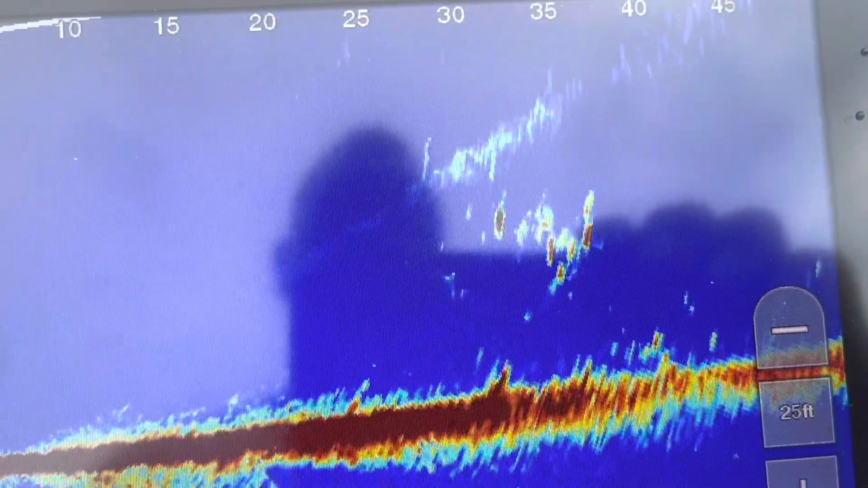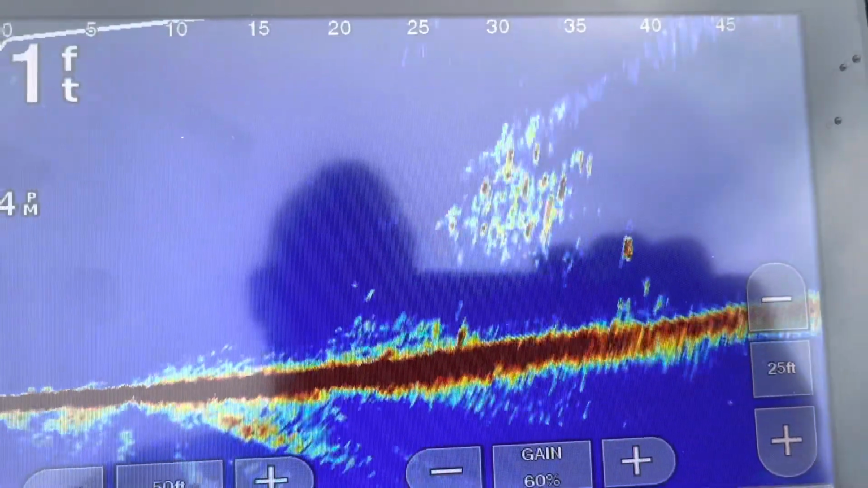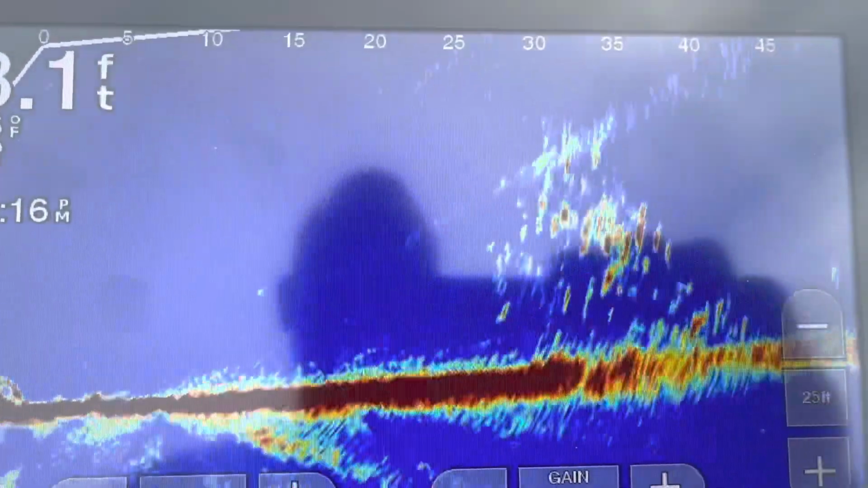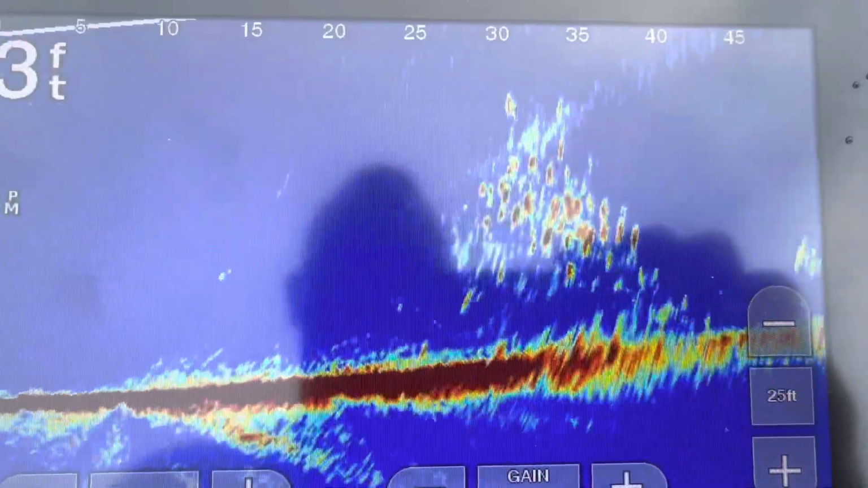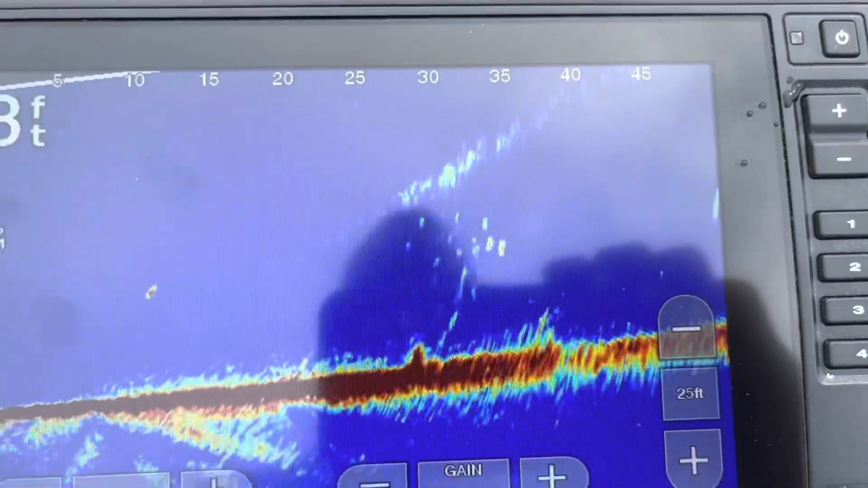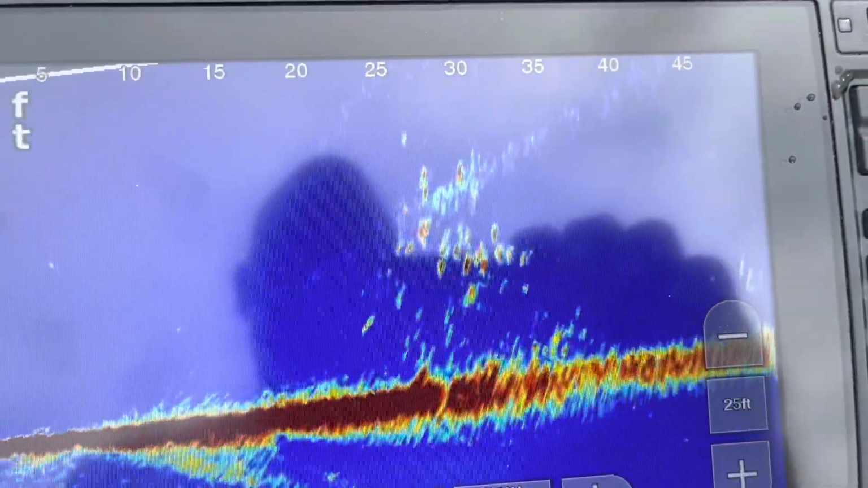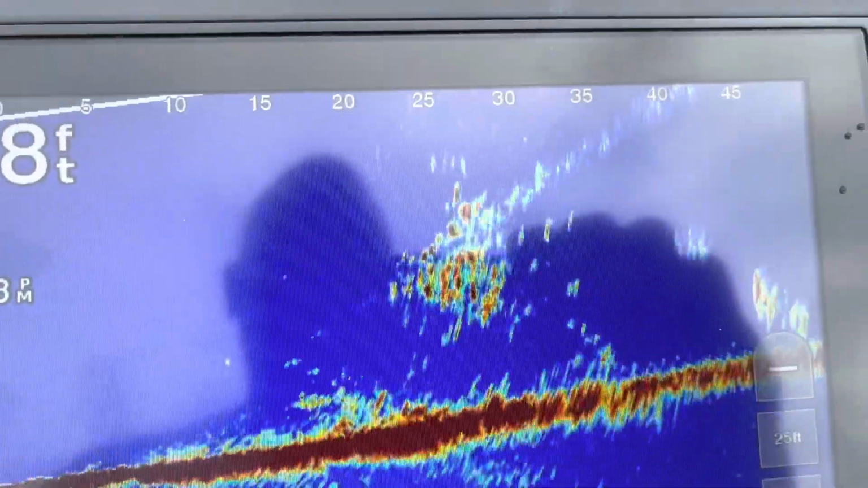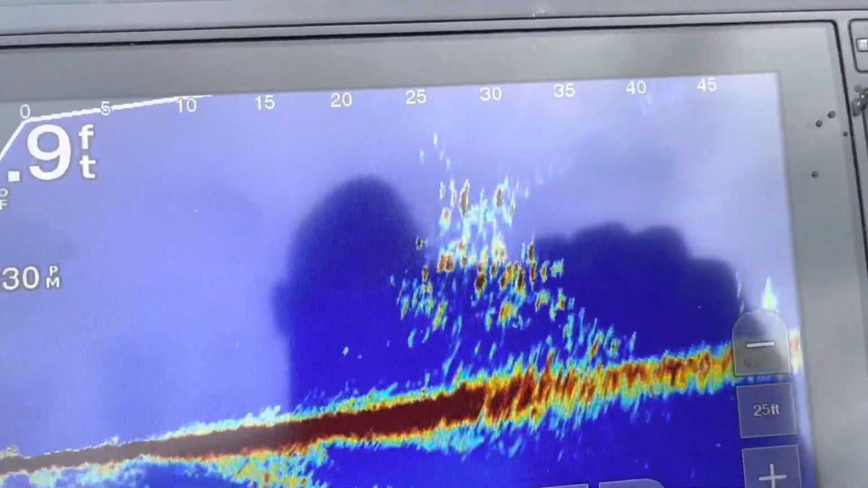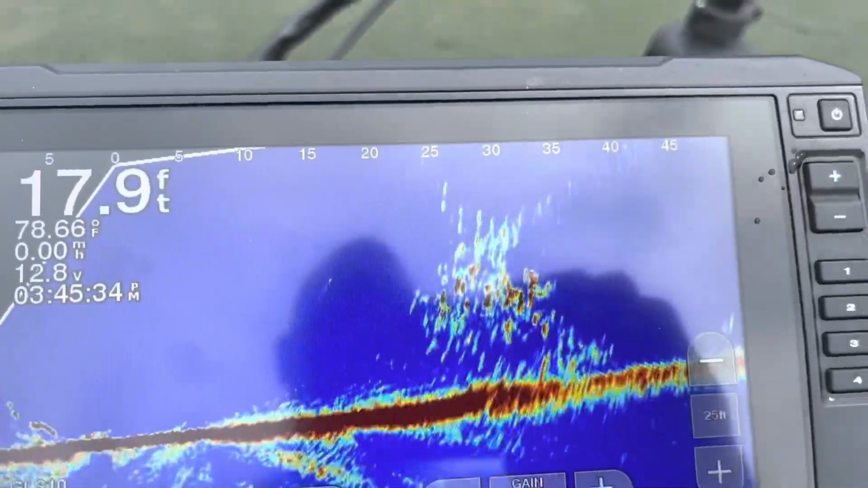Oh, there's a couple good fish laid up in there. That's what they look like on the old scope. It's crazy.